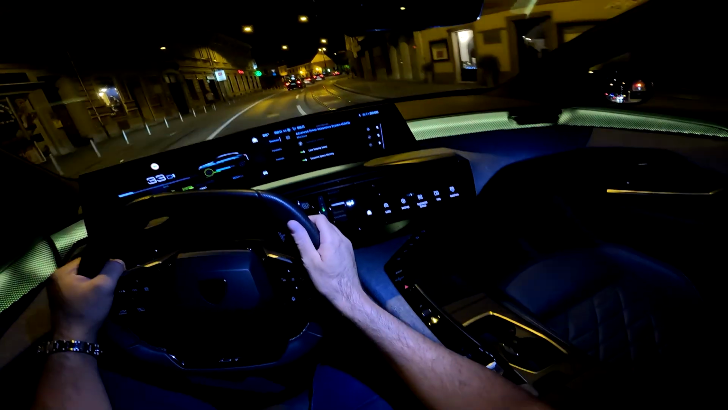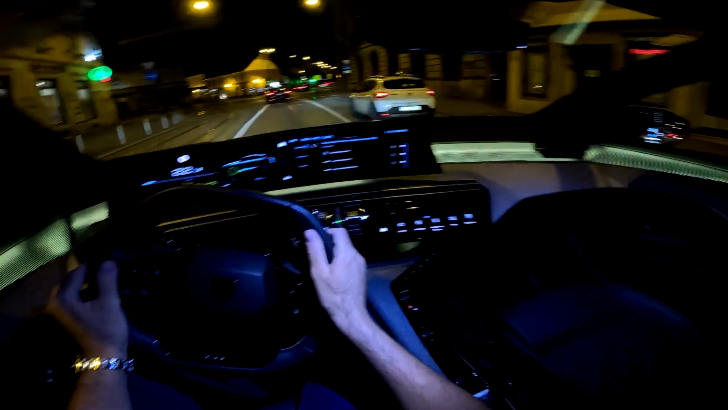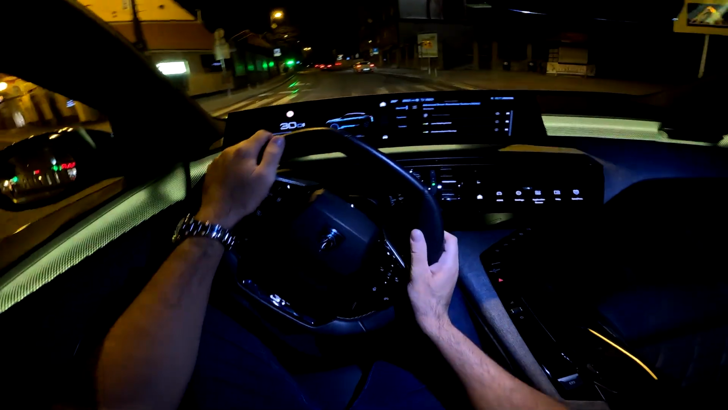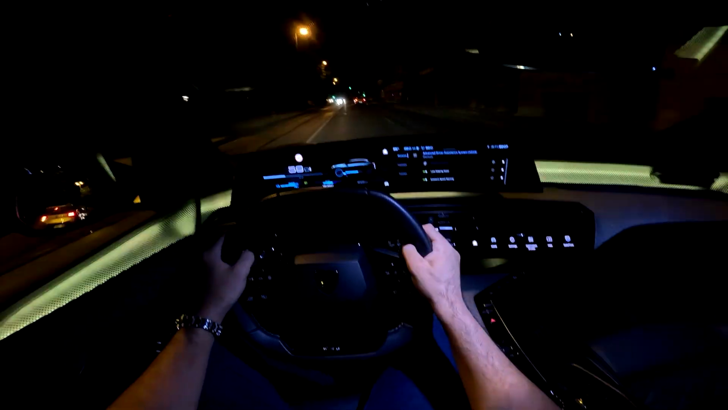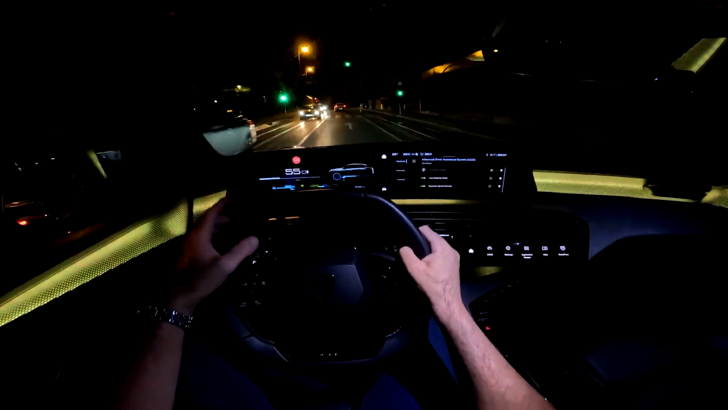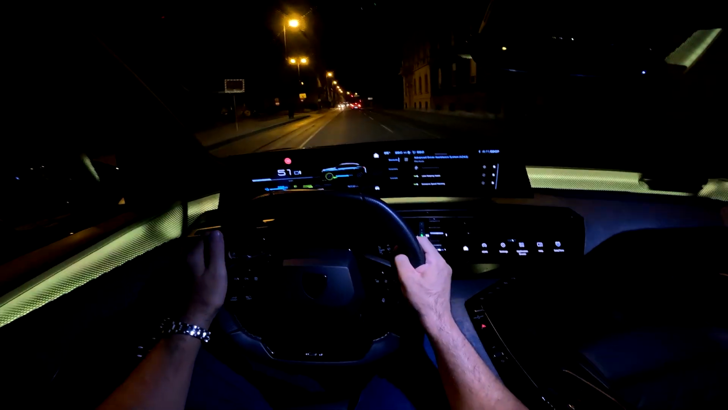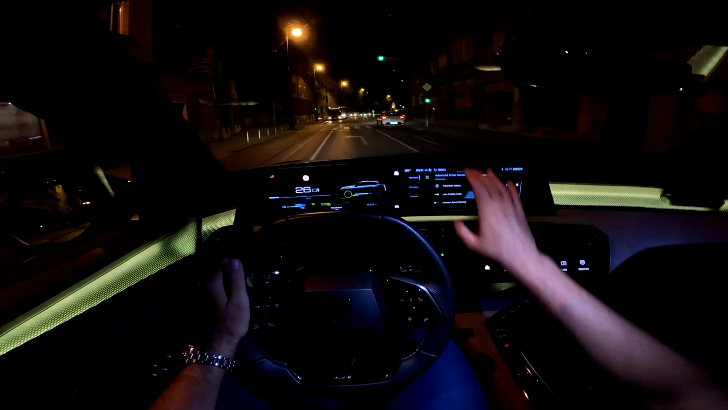We have the blind spot assist. If I turn on the indicator, this starts to blink and warns you that the car is in your blind spot. Now if we go a bit over the speed limit, now you hear the sound. And again, in order to switch it off, press this, press confirm, and that's it.